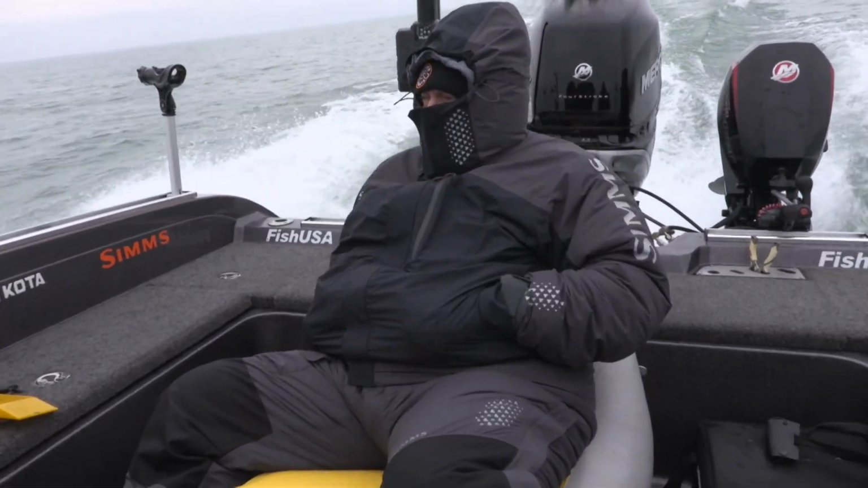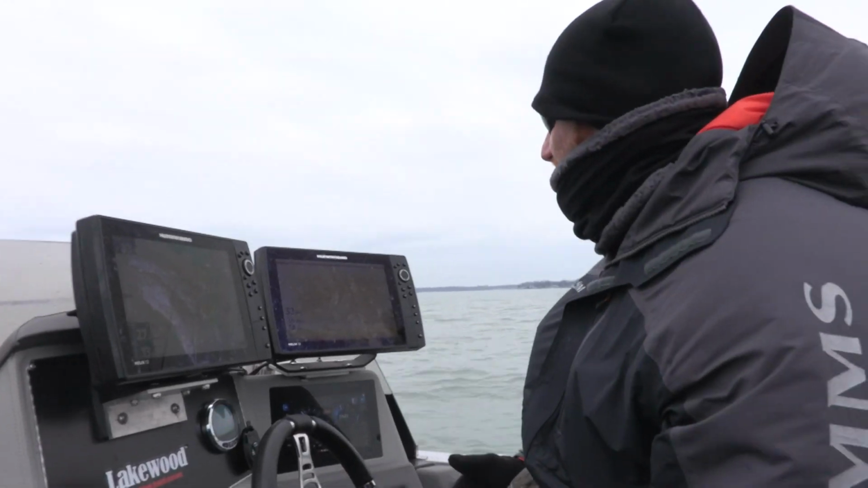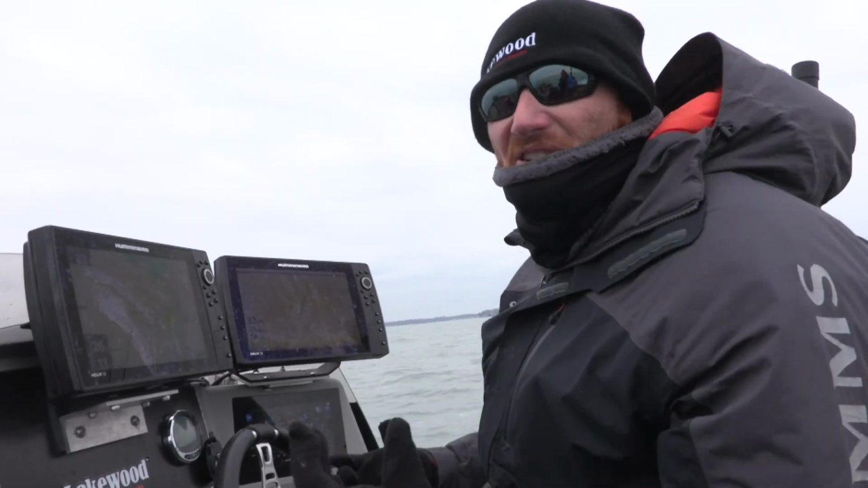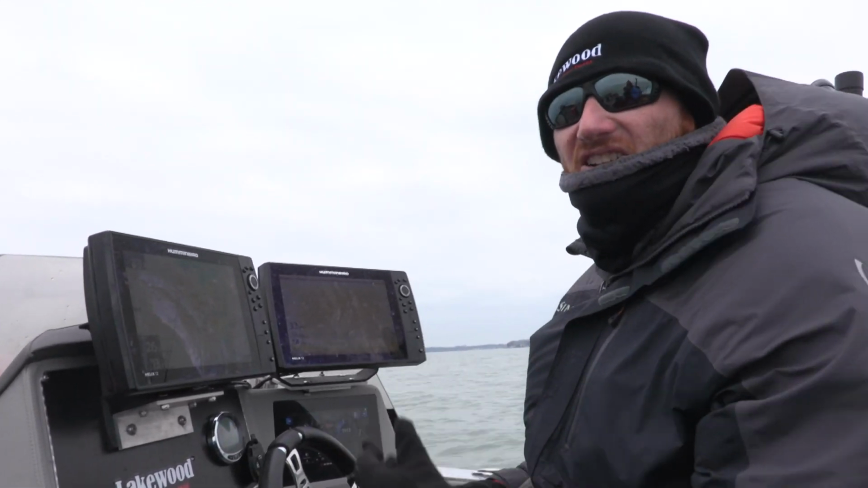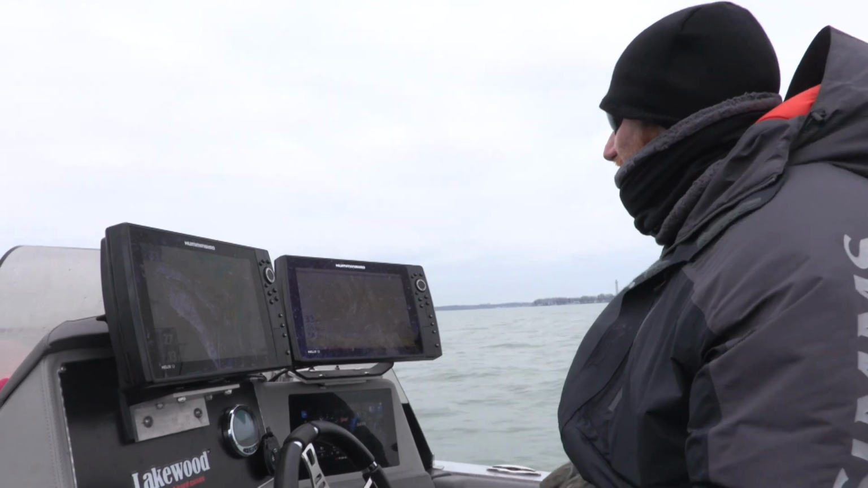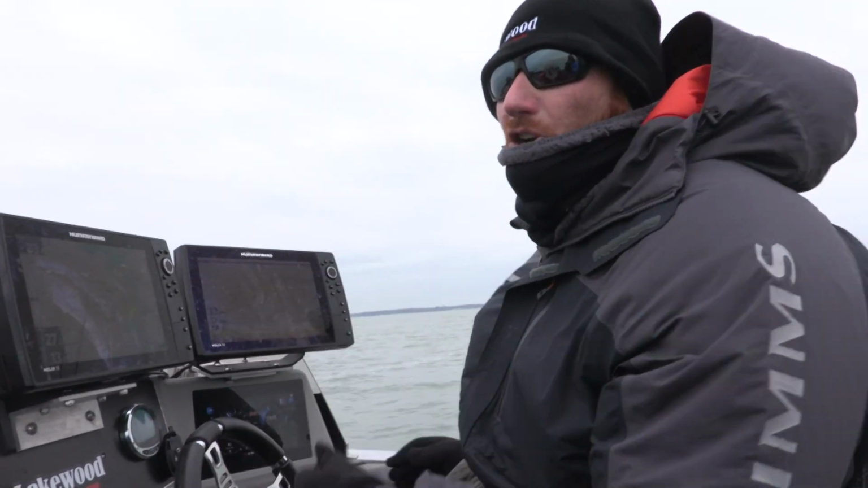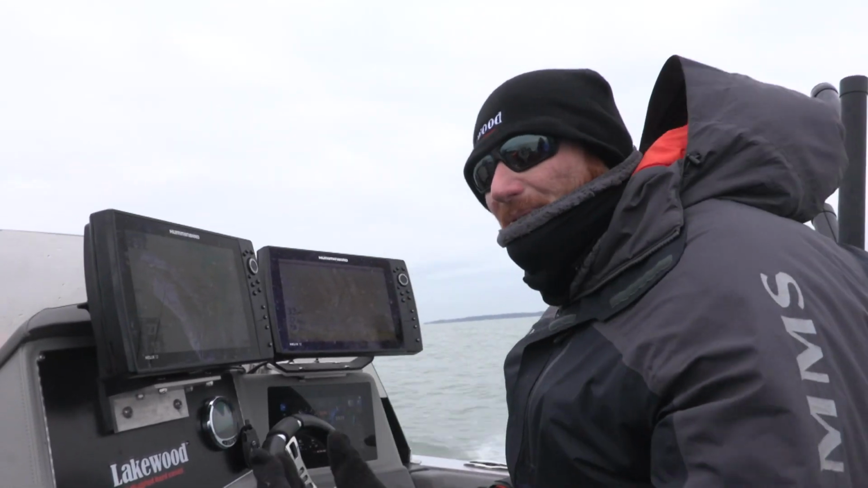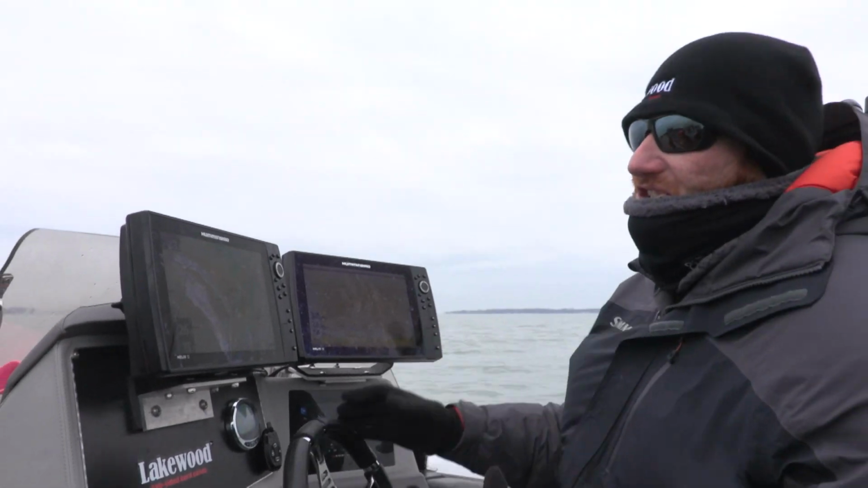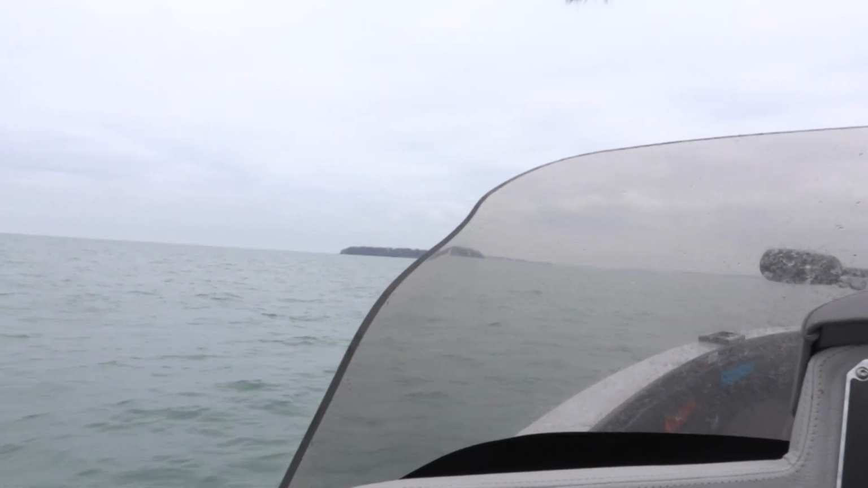These cold water fish move more than people think. We haven't found them. We marked little pods, but way too small to fish, if they're even walleyes, and they weren't big marks. We're kind of looking for that hero shot. Just starting to get into a few marks up here as the water gets a little dirtier, but not enough to set up on. This time of year, you want to set up on a bunch of fish. You don't want to set up on a thin or an empty stream.